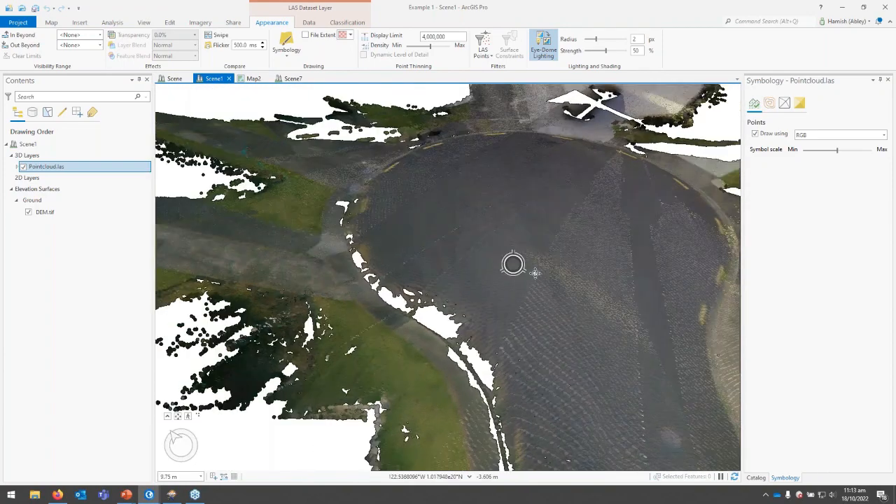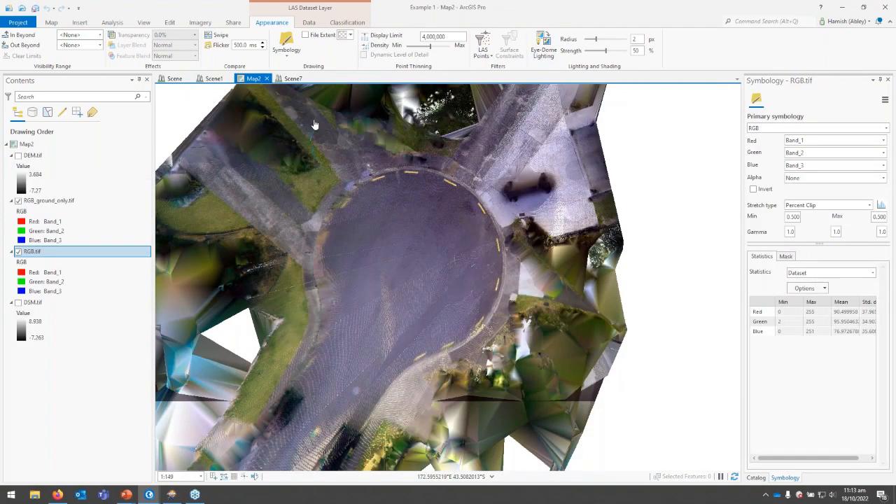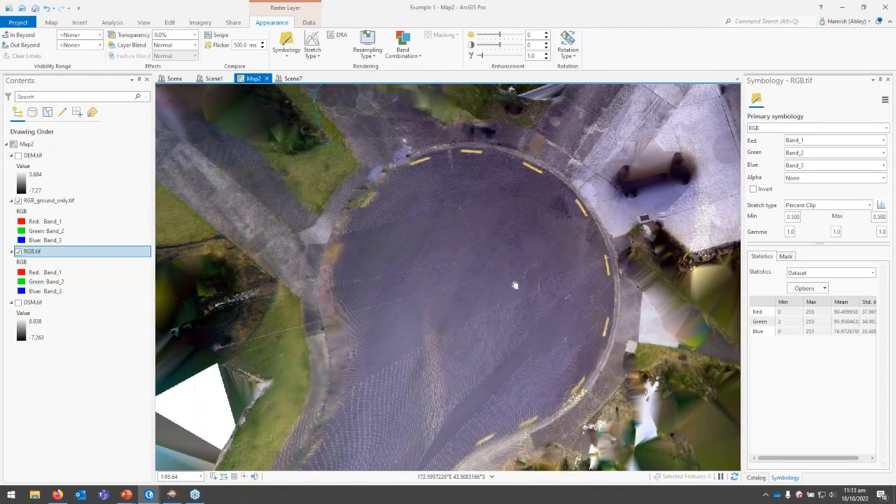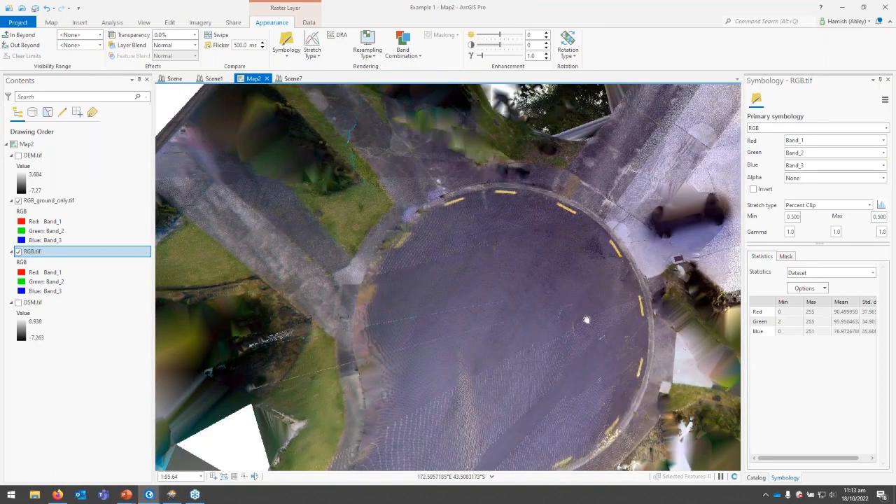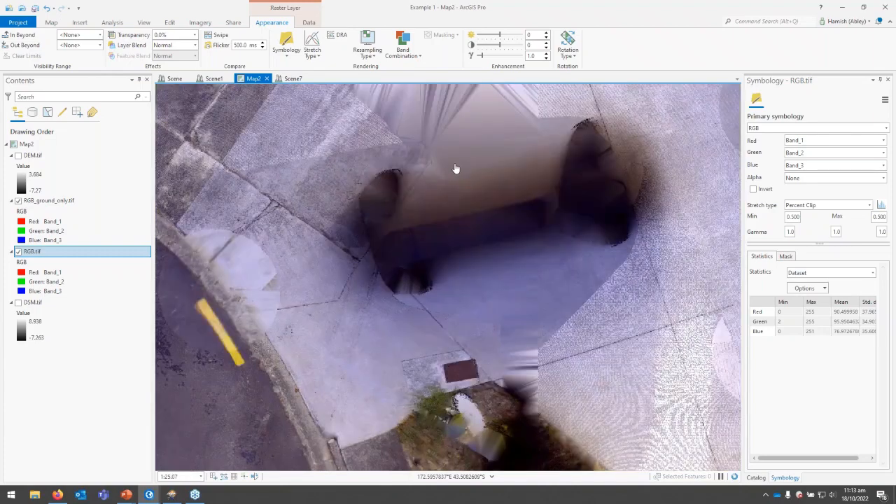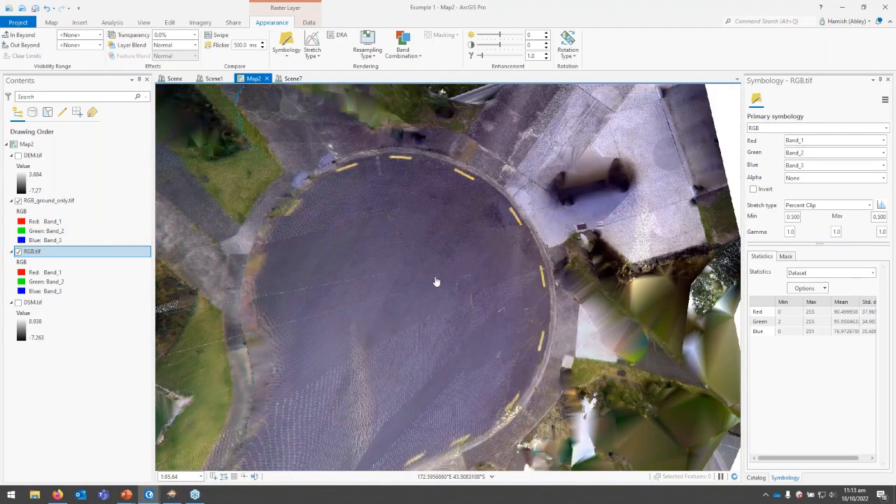Now, this is all well and good, having a nice 3D scene, but not everyone has the ability to view point clouds like this, and some people might just want to view it in a raster-based format. So, as I mentioned, we can basically produce an aerial image of this scene. This is with all the non-ground features removed.